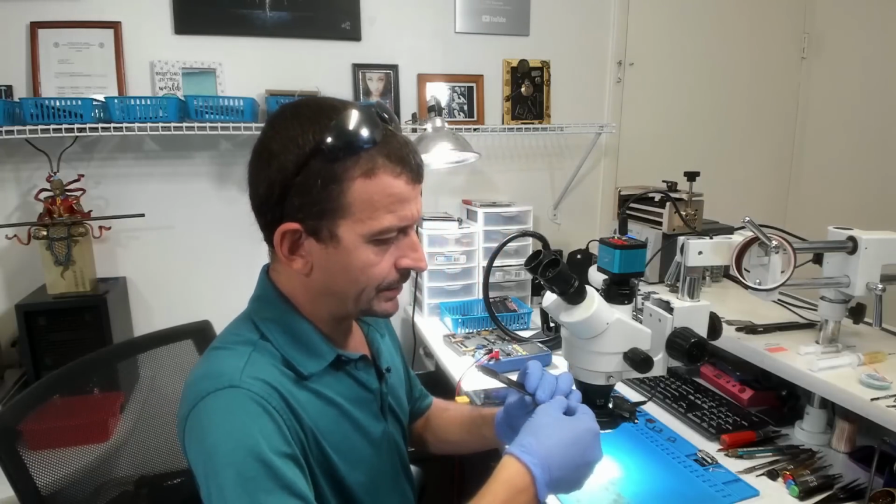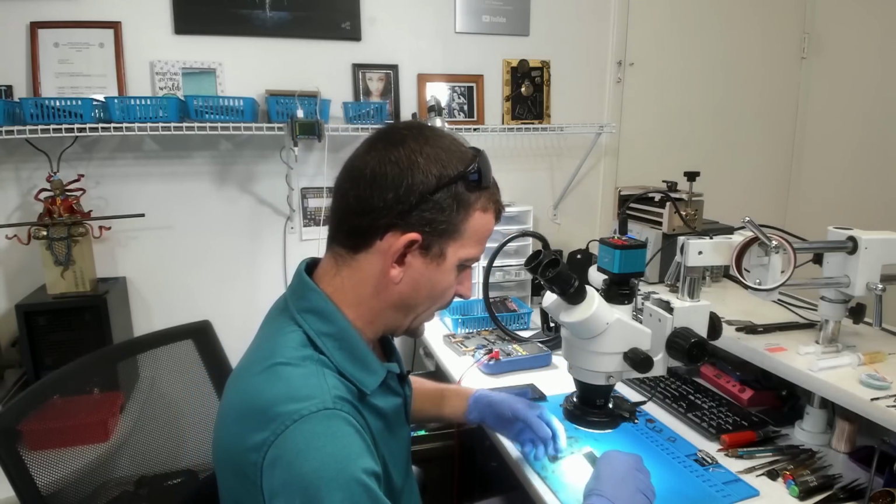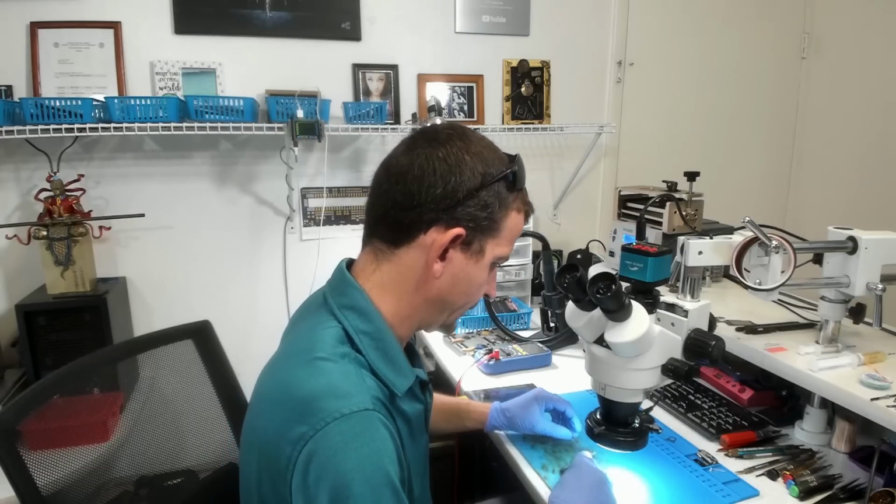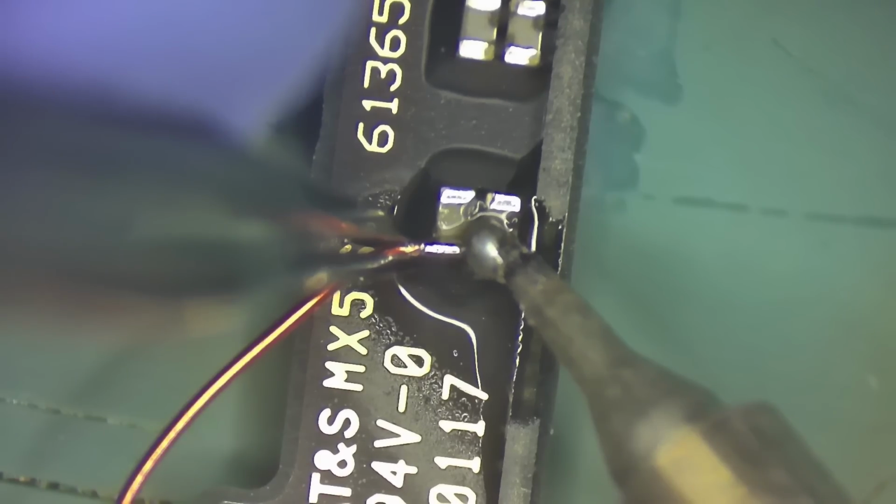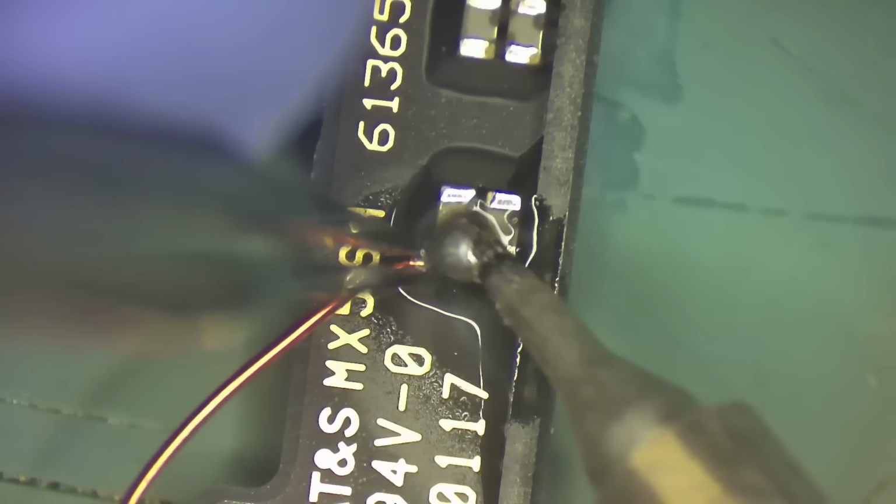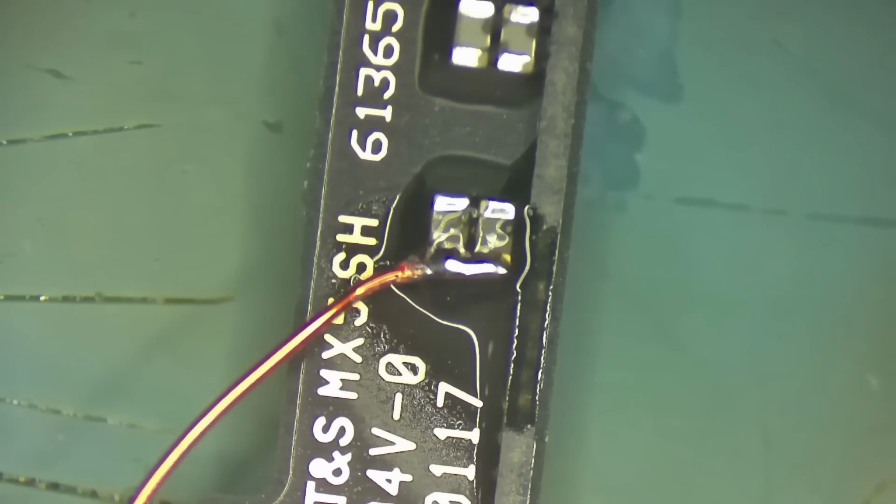Yeah, really what I'm trying to do here, I need to get a good look at the top of the board under thermal imaging. Crap. Broke off. There we go, that's much better.